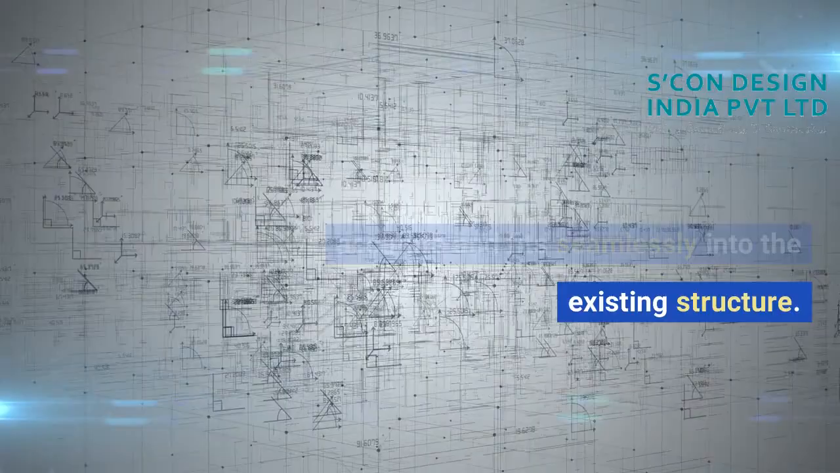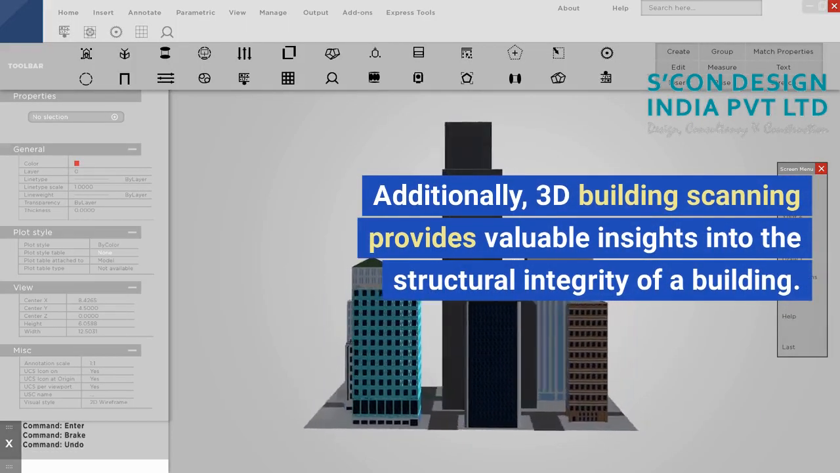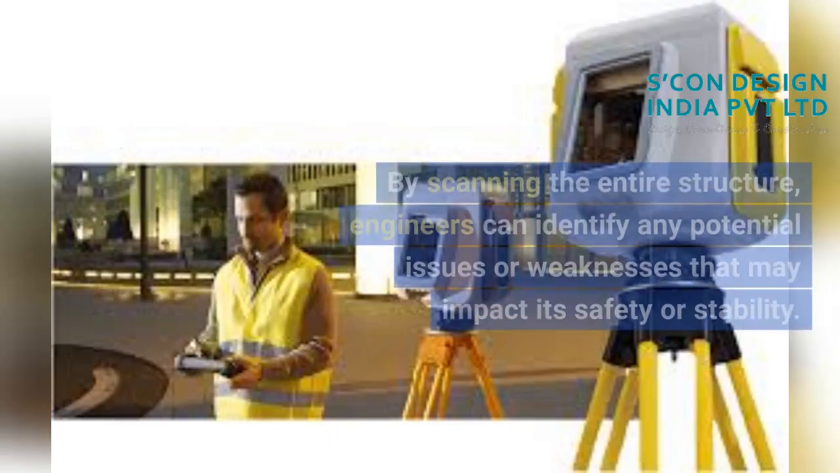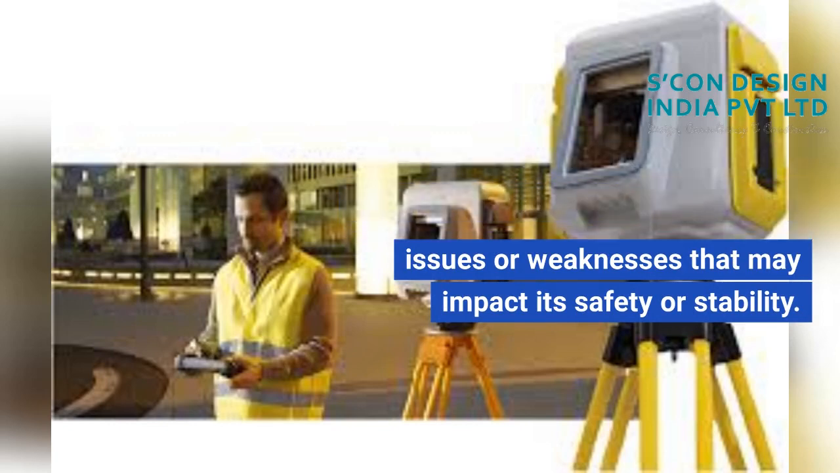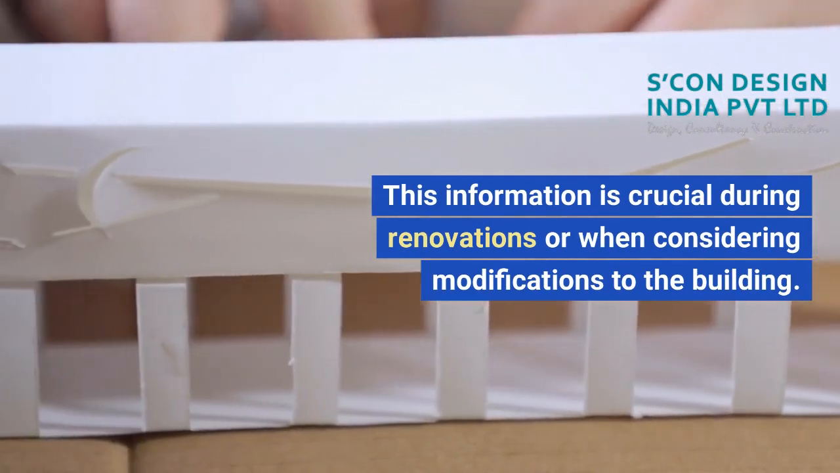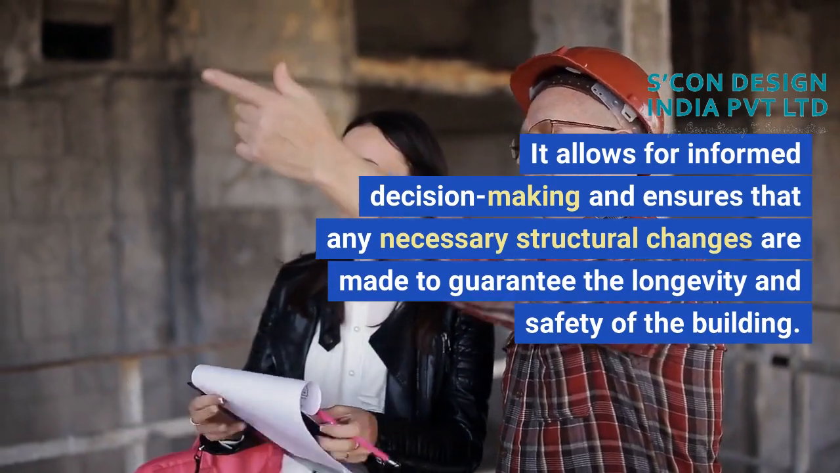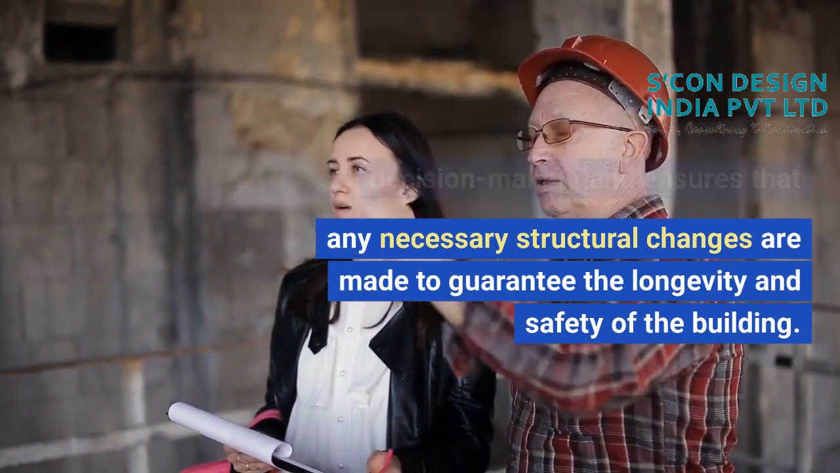into the existing structure. Additionally, 3D building scanning provides valuable insights into the structural integrity of a building. By scanning the entire structure, engineers can identify any potential issues or weaknesses that may impact its safety or stability. This information is crucial during renovations or when considering modifications to the building.